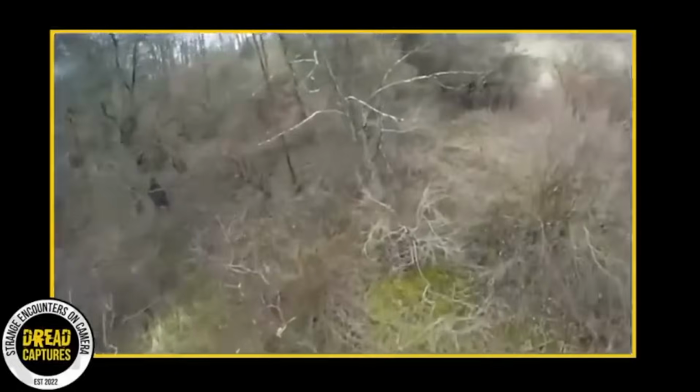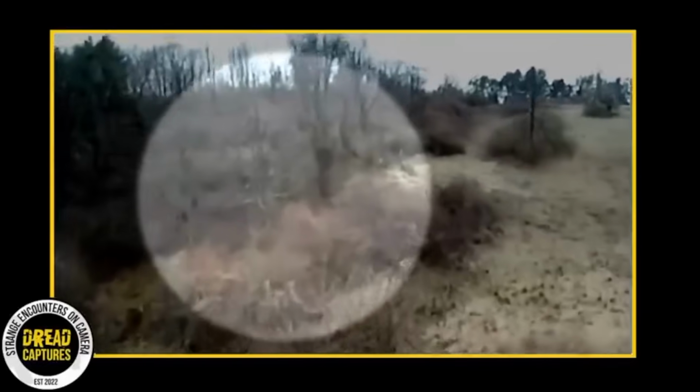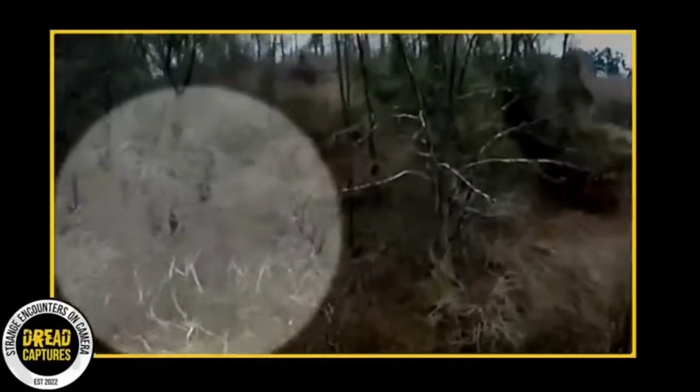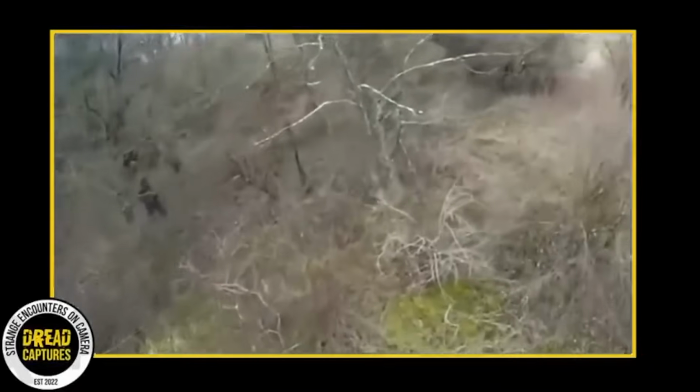Many viewers say they can see a large creature pause and look upwards as the drone flies past. Some even speculate this to be a daytime sighting of Bigfoot. I can definitely see what they are referring to, but I personally can't make out any movement, and I think it could be something as simple as a tree. Please share your views and theories. Tell me if you spot it down in the comments.